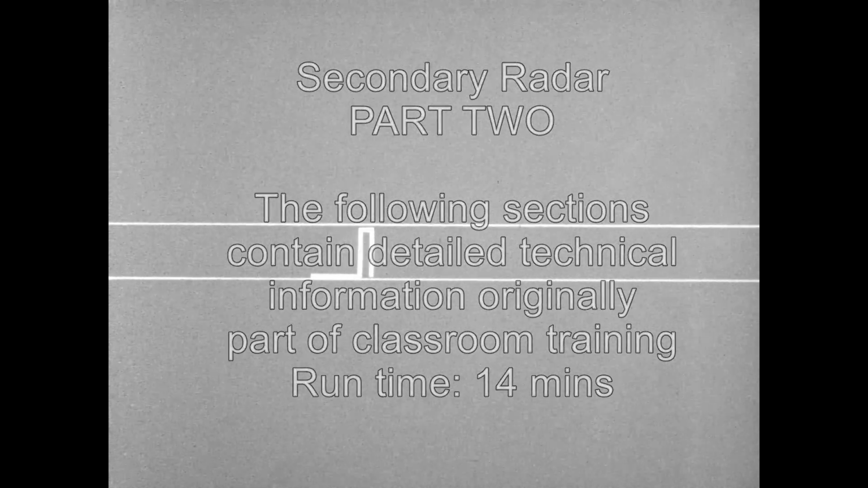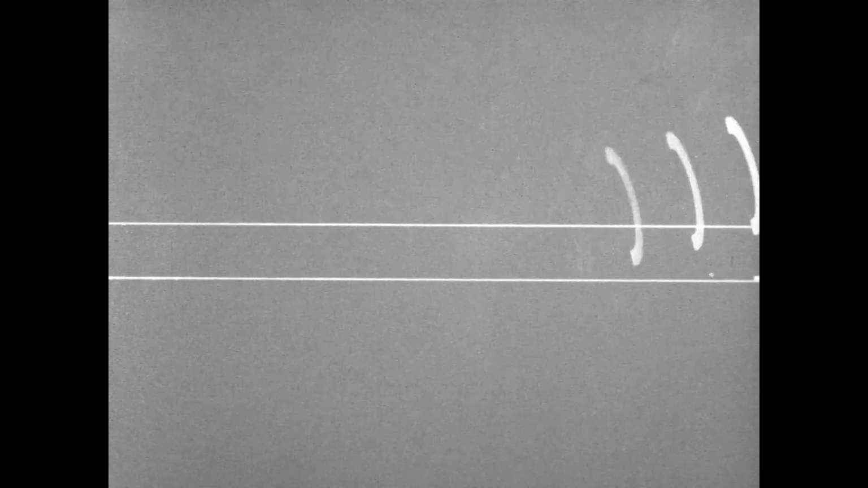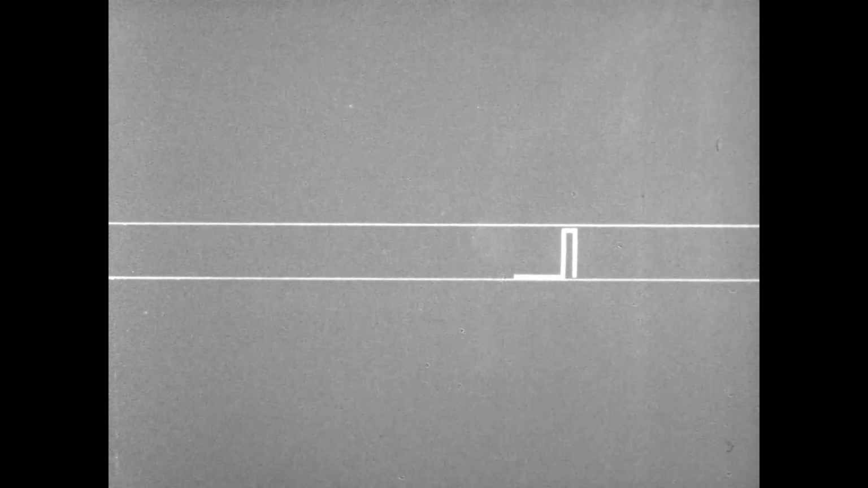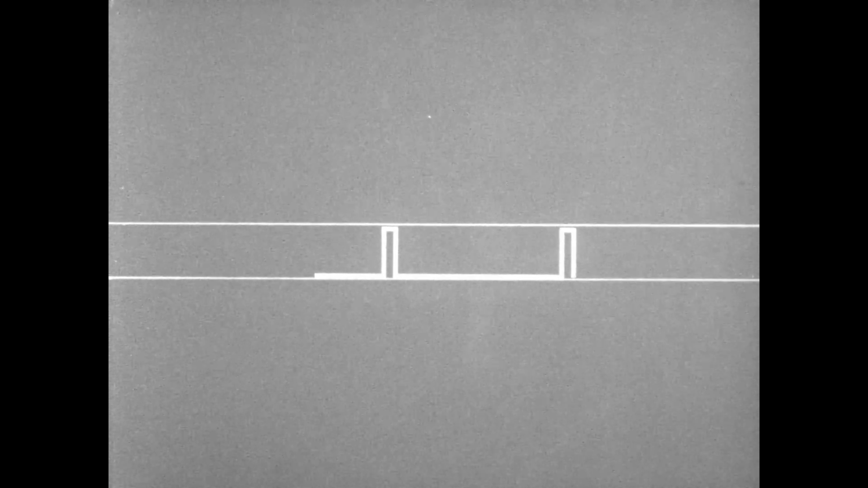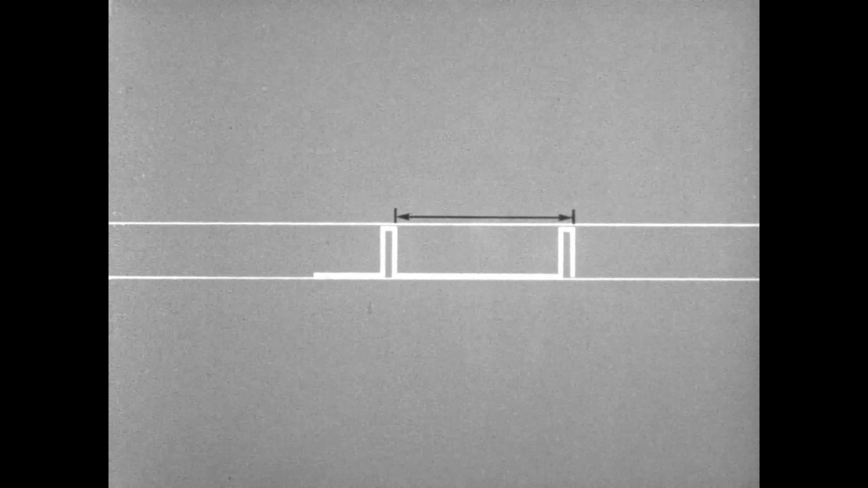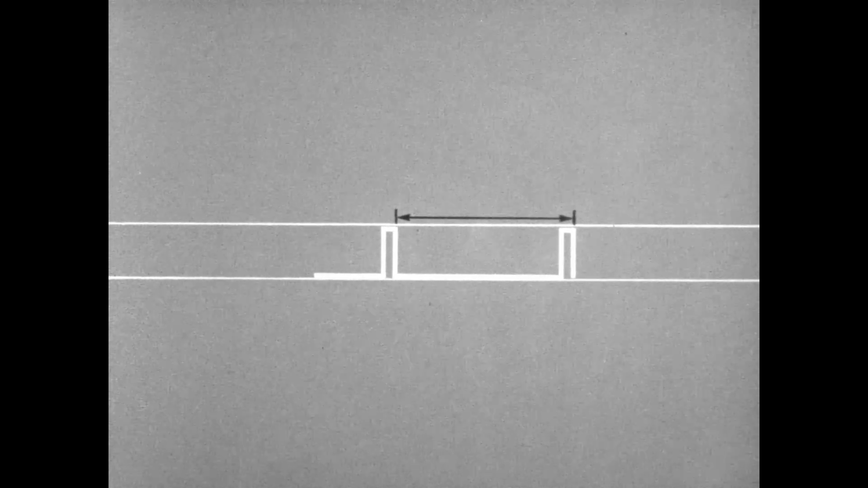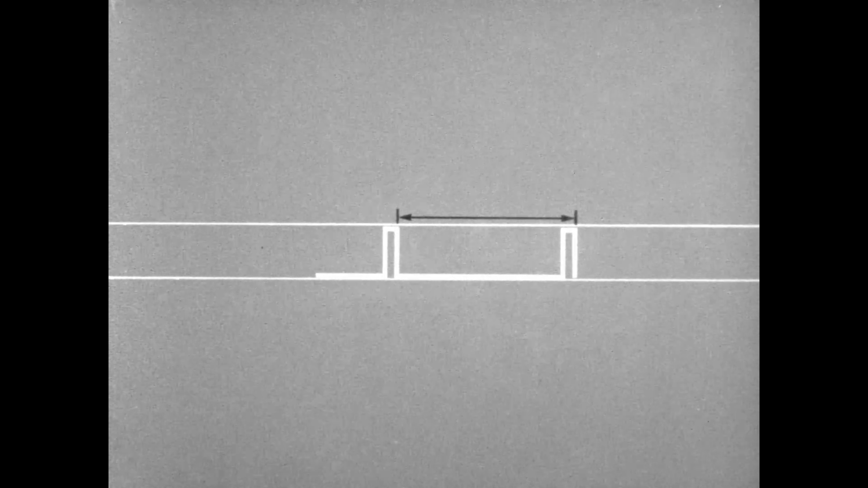We will now consider the operation of secondary radar in more detail. The simplest signal which might be used for interrogation is a single pulse. To avoid interrogation by haphazard or random pulses, transponders are designed to reply only to specified pairs of pulses. These are known as modes. It is the time interval between pulses of each pair which determines the various modes now available for use with secondary radar.